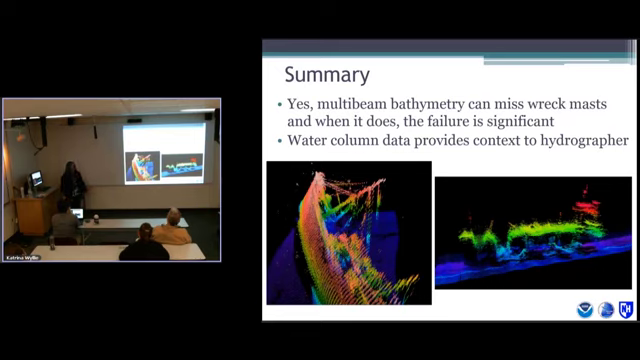And the water column data provides that context to the hydrographer. So this picture is the Bow Mariner again. These are those masts that we talked about. This is the Woman's Bay wreck. It's on its side. It doesn't have a vertical mast sticking up, but where we selected the least depth was horizontally, not actually the least depth of the wreck.